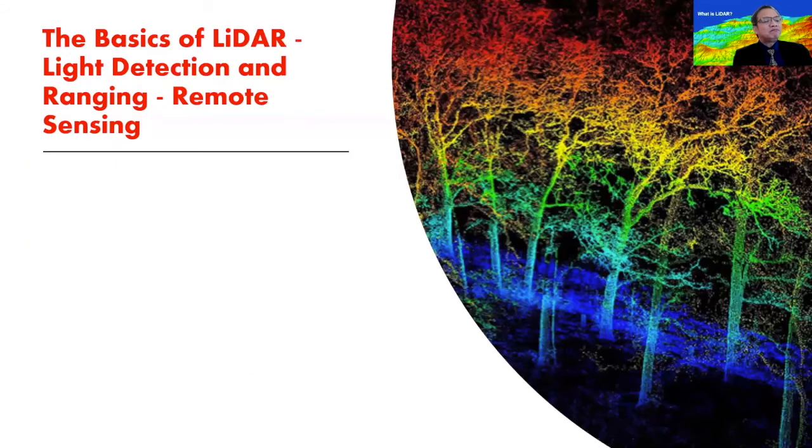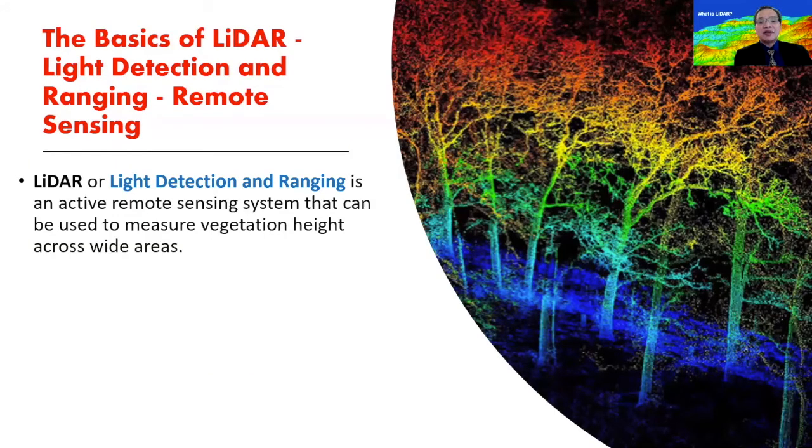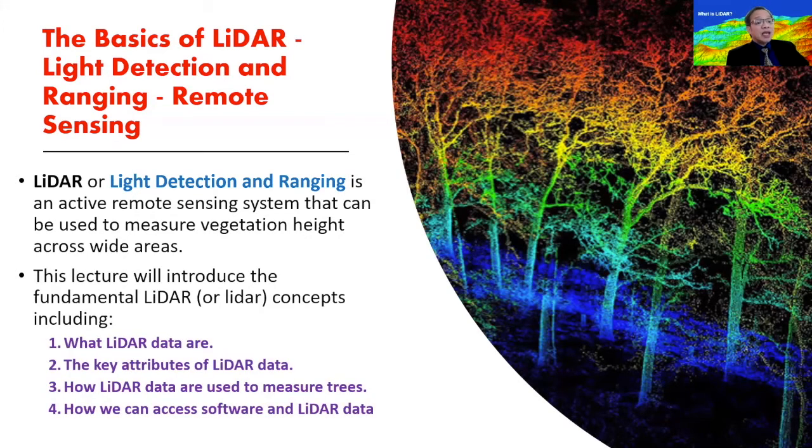So what is LIDAR? LIDAR is an acronym for light detection and ranging. It's a form of active remote sensing, which you know now, wherein the EMR comes from the sensor itself, and it's the same sensor that receives the reflected light. One particular use of LIDAR is that it can measure tree height. Not only can it measure tree height, it can measure the topography of the ground quite accurately, and we will see that in the coming slides.